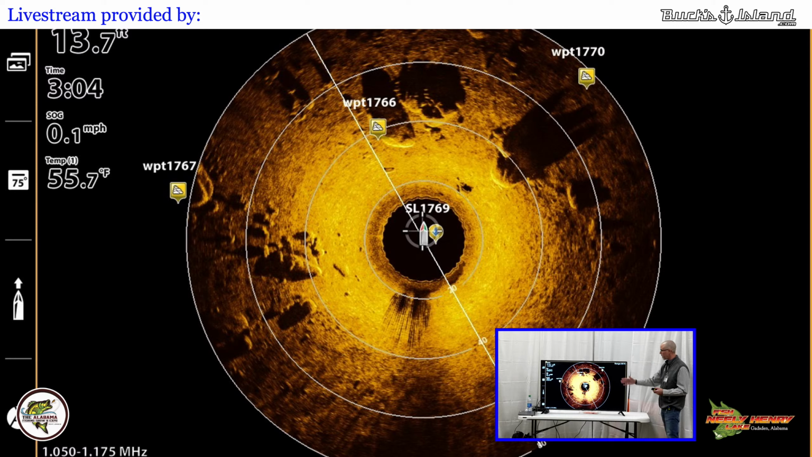So again, as you can see, a 360 view here that we have. There is a bunch of boulders here that we have marked with waypoints, a bunch of rock. As I have the 360 mounted to the trolling motor, and let's just say I have the live mounted to the trolling motor, not the target lock, I can still turn that trolling motor and look at each individual boulder. So as I want to look and see, is there any fish over here? Is there any fish in this pile? I can systematically dissect that area with not only the 360, but then looking at it with the live.